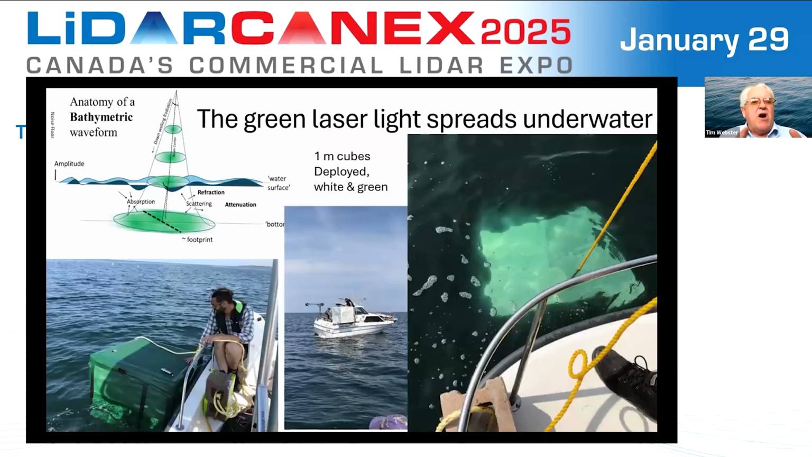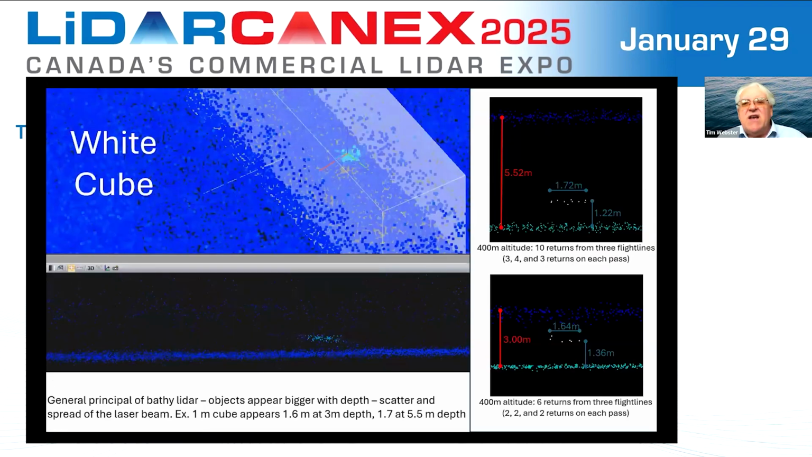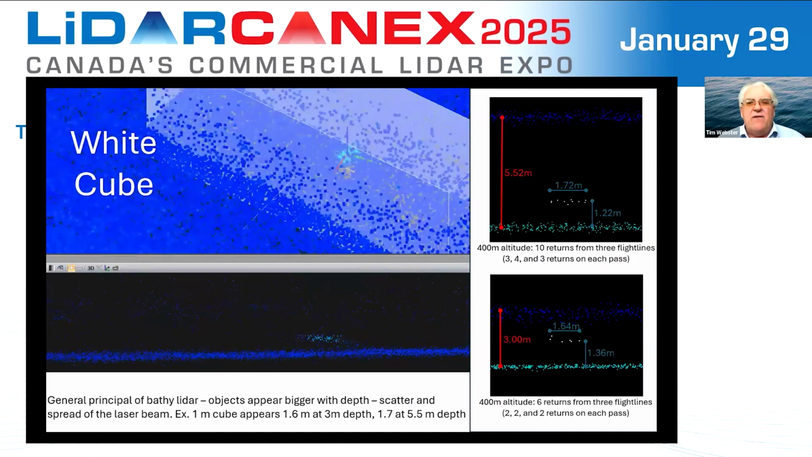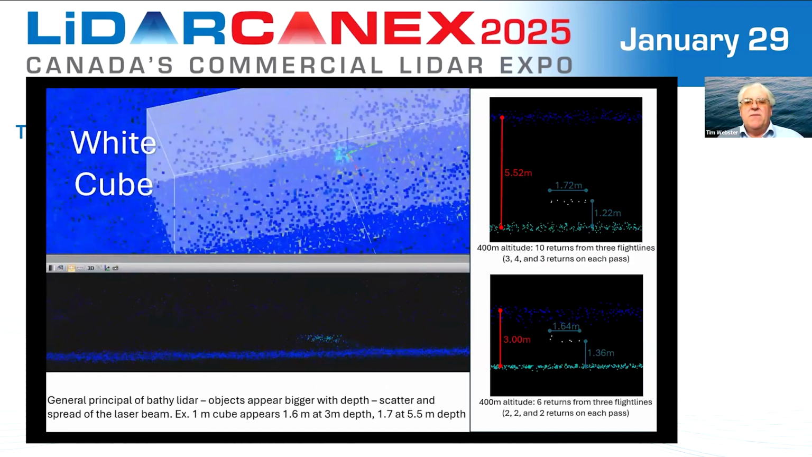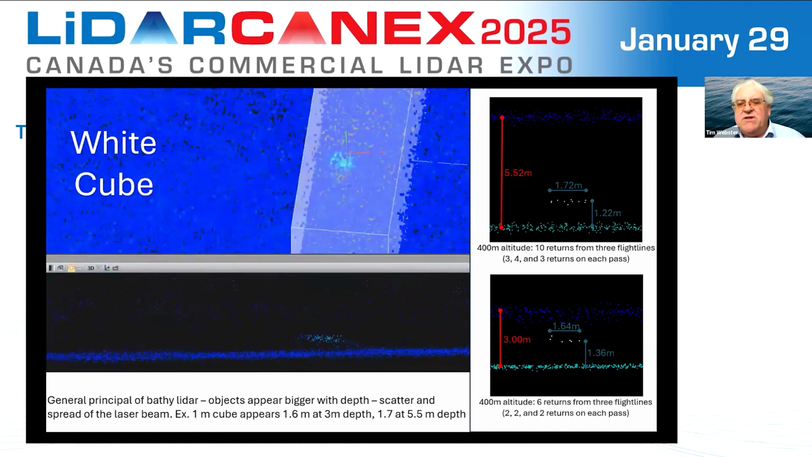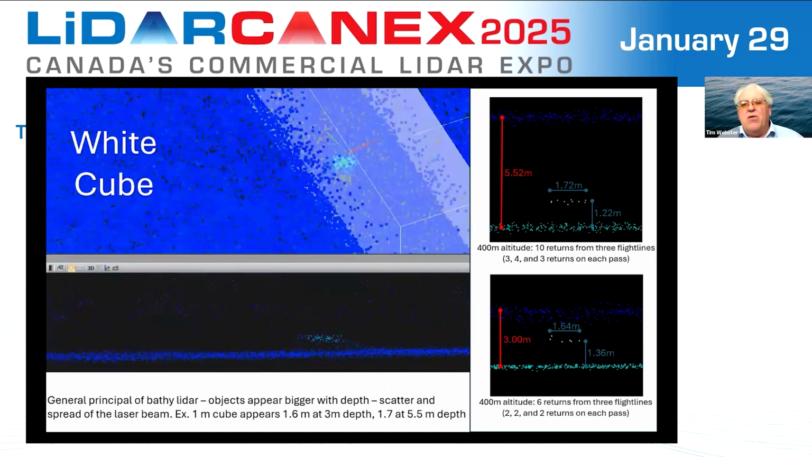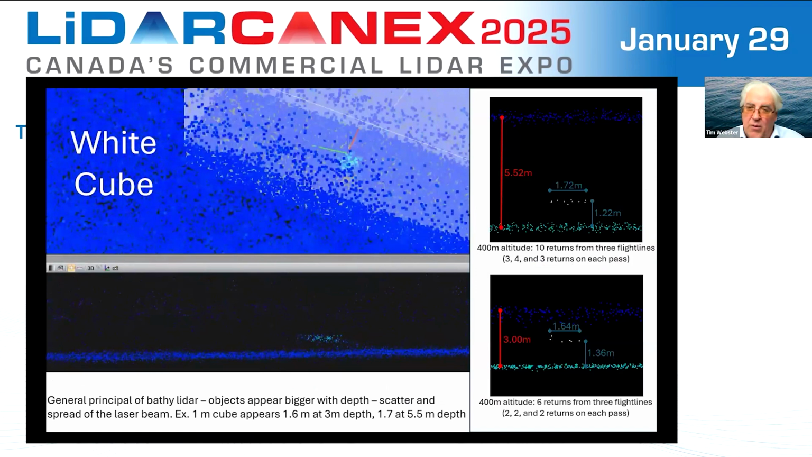A couple of other things regarding how the beam spreads out in the water, and I'm going to move along here. We did an experiment where we put cubes down, 1 meter by 1 meter cubes at different depths and painted them different colors and looked at those effects. Essentially, the long and the short of it is the deeper an object is, the bigger it appears. So for example, if you look on the lower right here, we see that at 3 meters depth, that cube appeared to be about 1.6 meters across, and we know it's 1 meter.